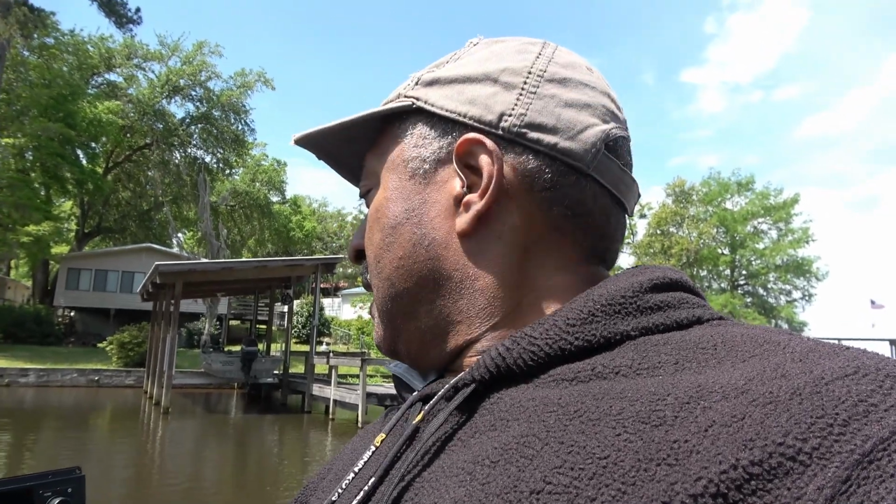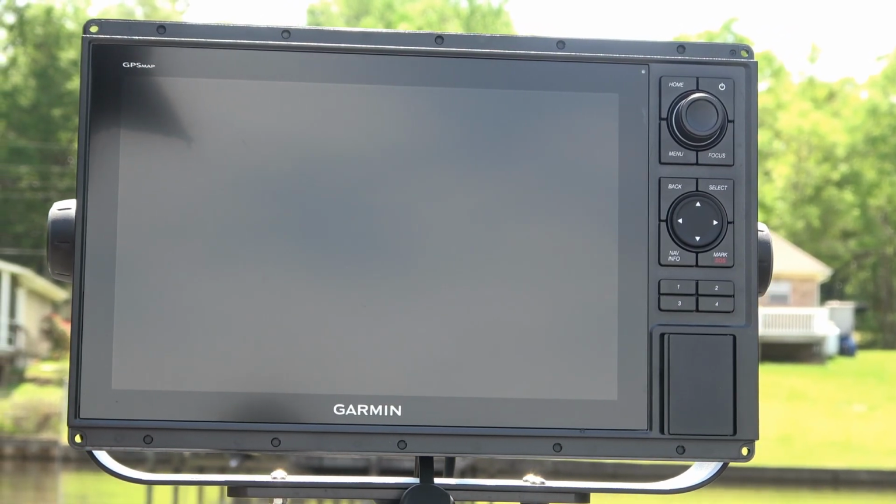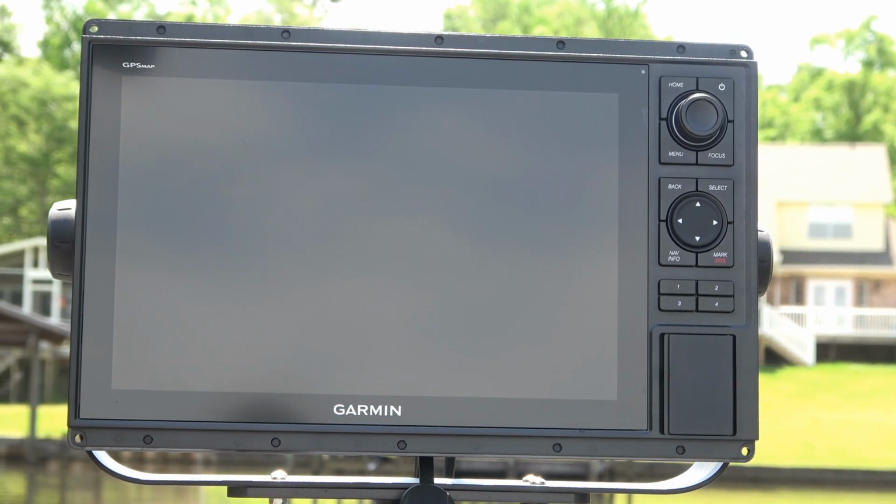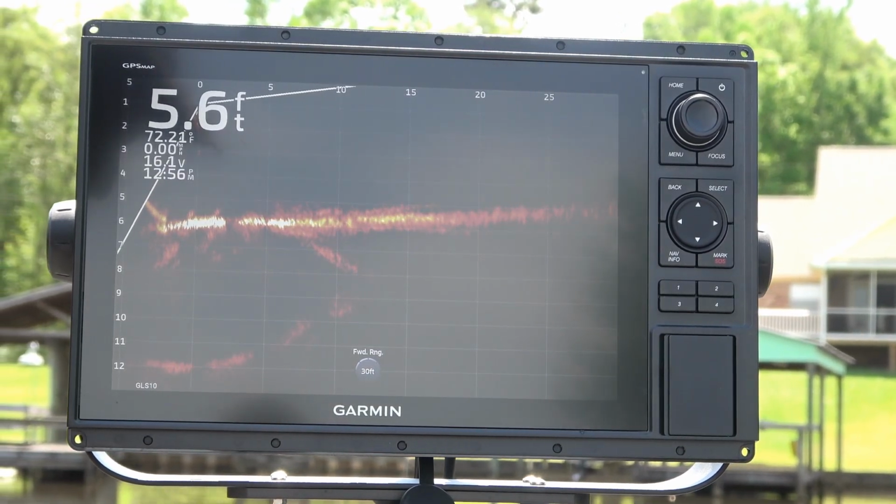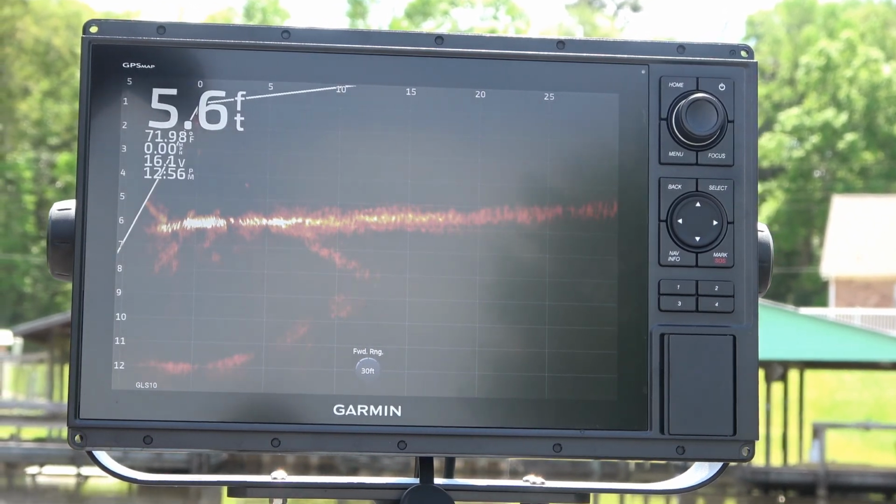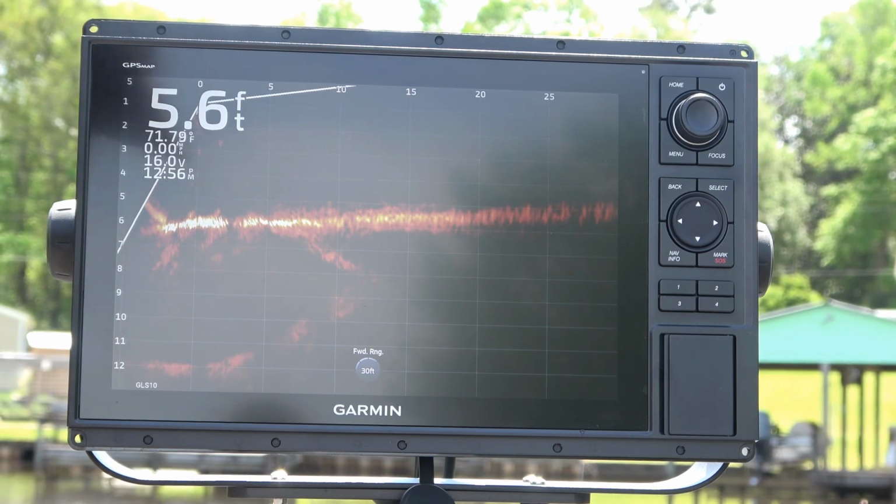So now I'm going to go ahead and show you the Garmin 1222. Alright, I'm going to go ahead now and show you this Garmin 1222. So let's get it powered up. Actually, that was a little too fast. I think it must have already been powered up. I thought I had turned it off, or it just has a very, very fast reboot cycle.